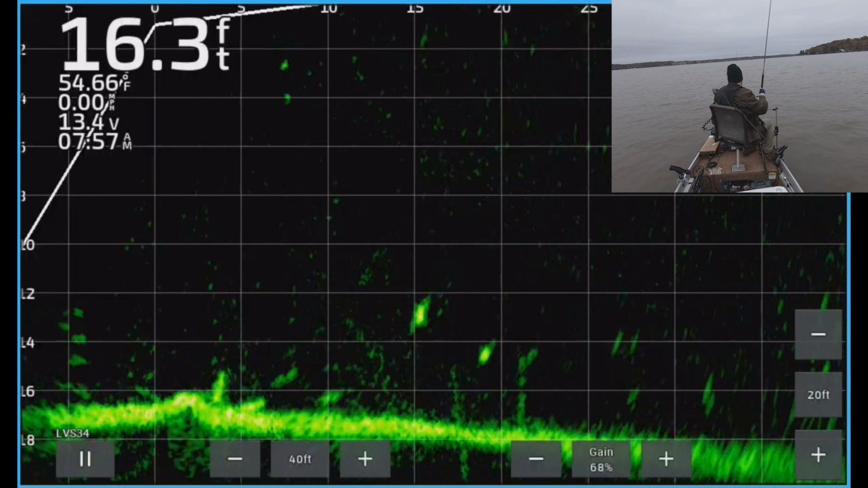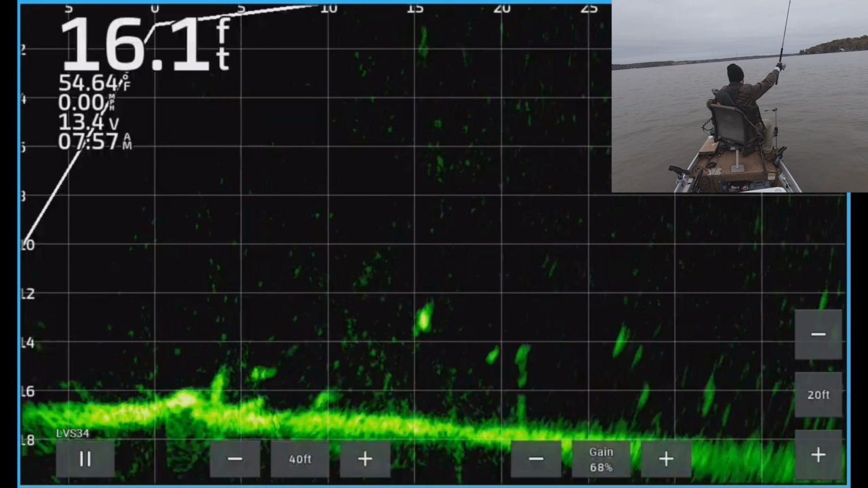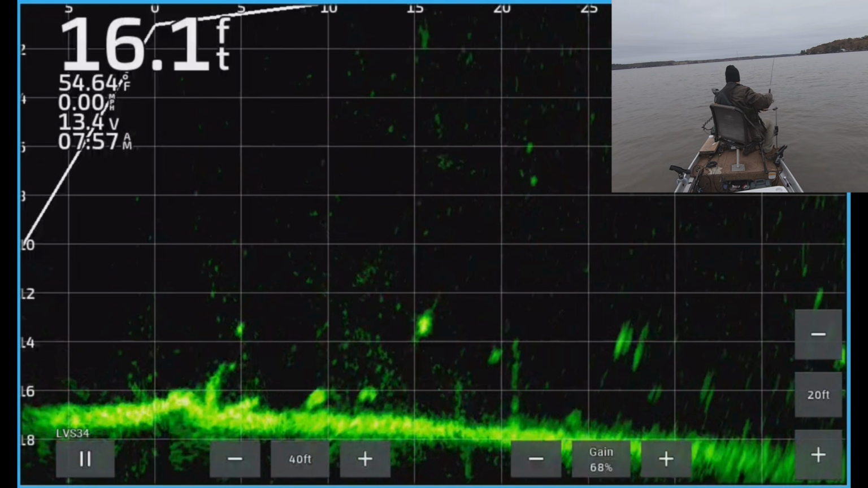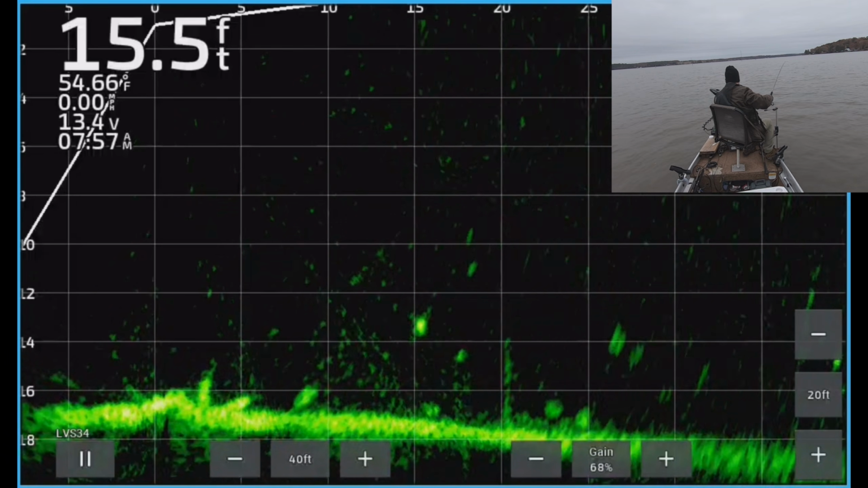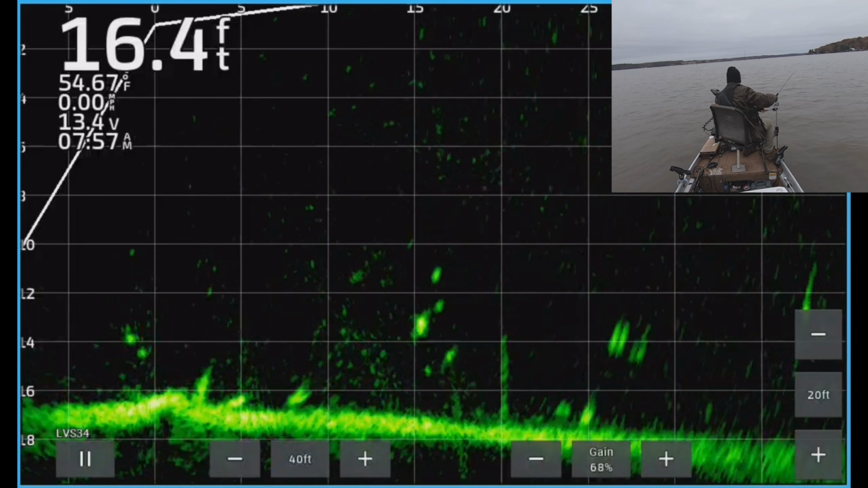A lot of times when they start doing stuff like this, following it, not committing, that means I'm not using the right color. But we're not going to give up on it yet. I'm going to give it a few more fish. We'll see. It's overcast today, so